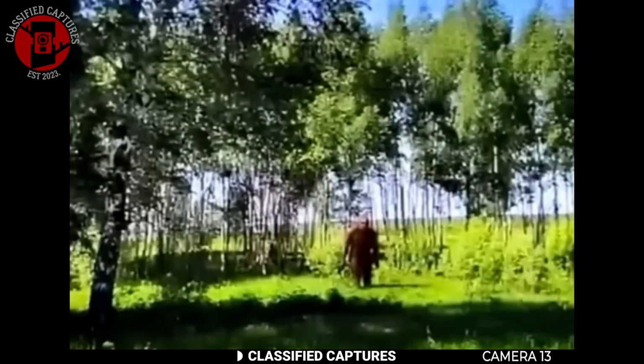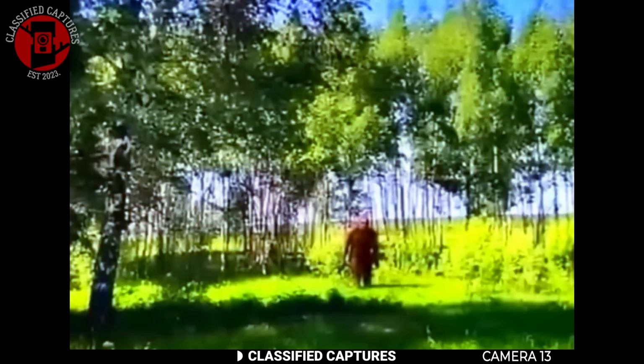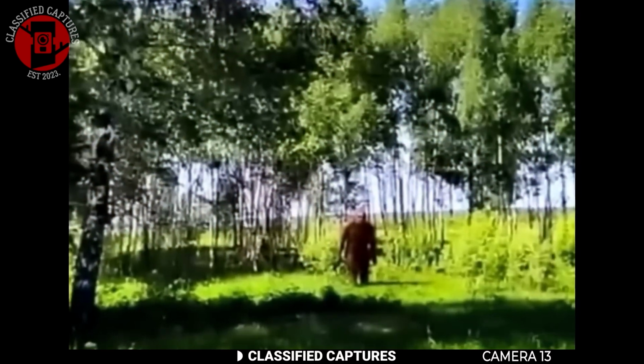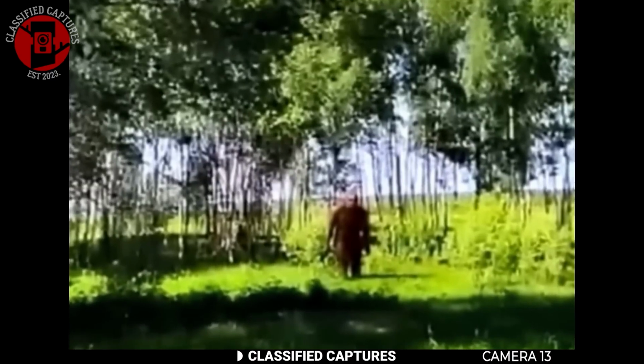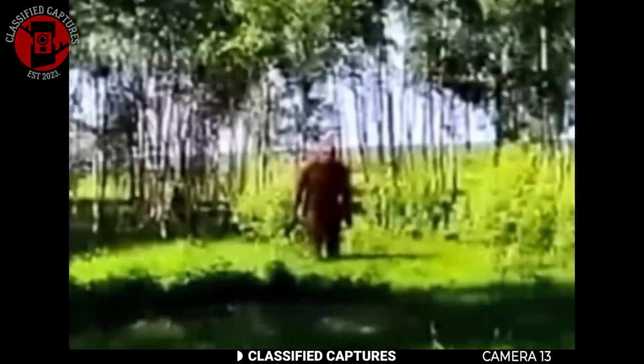The second image originates from Europe, though the exact location remains unknown. This sighting features a massive bipedal creature with brown fur standing in a field with trees in the background. The figure's domed head and upright posture make it eerily reminiscent of Bigfoot.